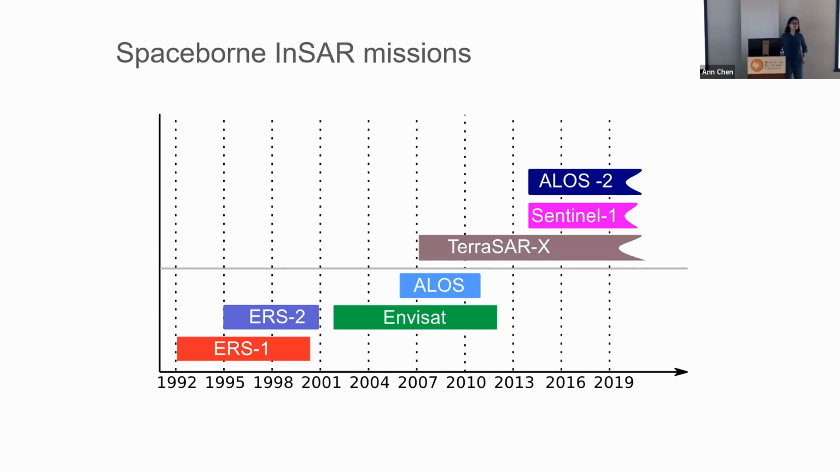Things have changed dramatically over the last 10 years. Since the launch of the Sentinel-1 mission, we actually have global coverage of such data every 6 to 12 days, and those data are open, totally free, and for anyone to use.